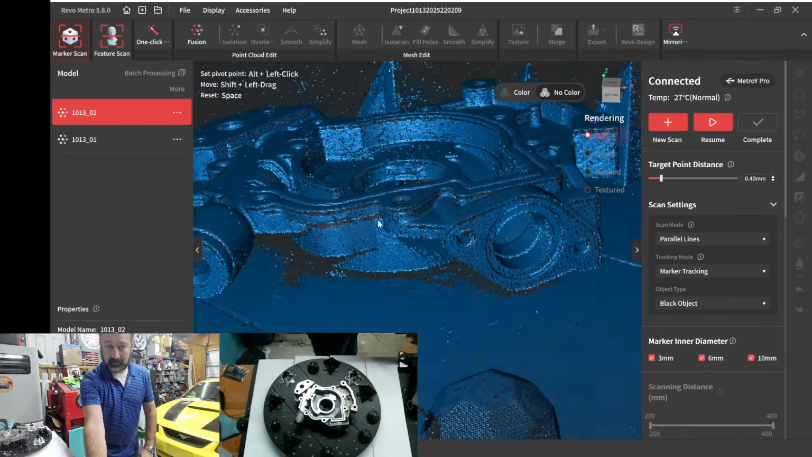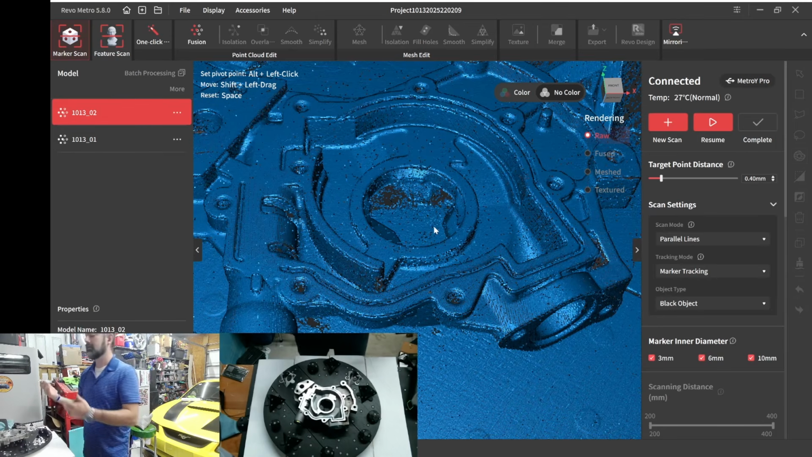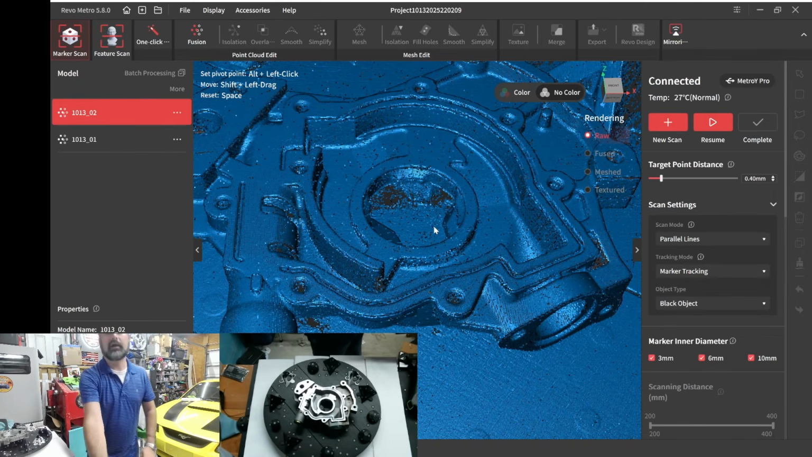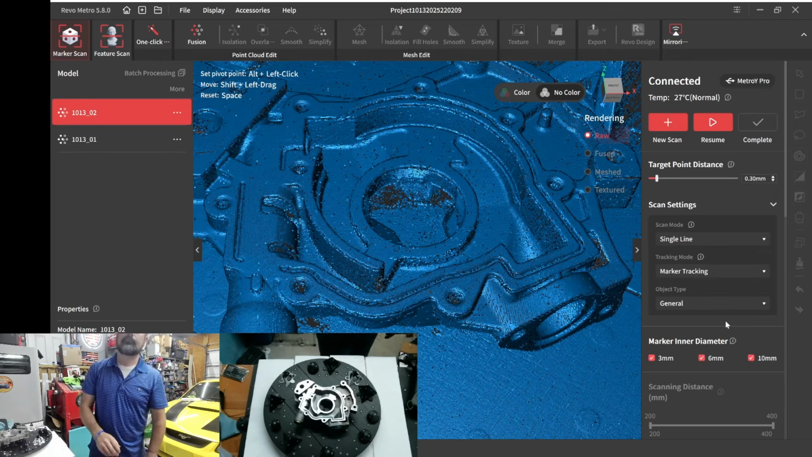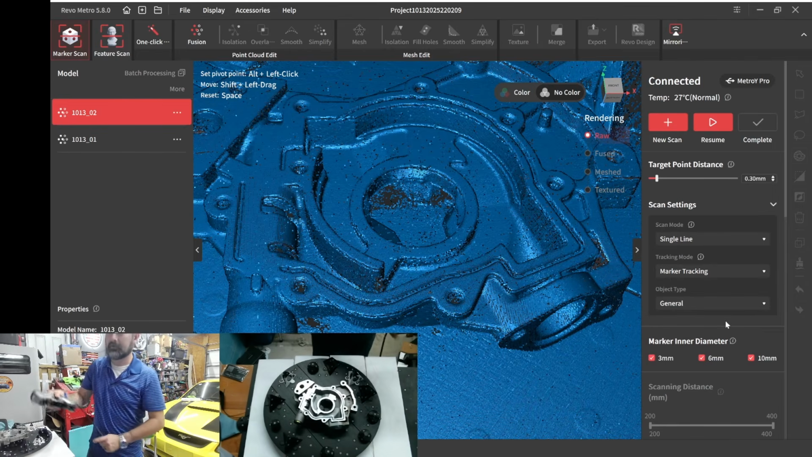I'm not going to be able to get that overlap. Maybe if I had raised the part a little bit higher and planned out a little bit better, like maybe raised it onto that, that probably would have been a really good idea. Just using this lid might have got me the target I needed, but we're just going to roll with what we got. So I'm actually going to change this to single line. Okay, now the laser should be single line. And then I'm going to go ahead and hit resume.